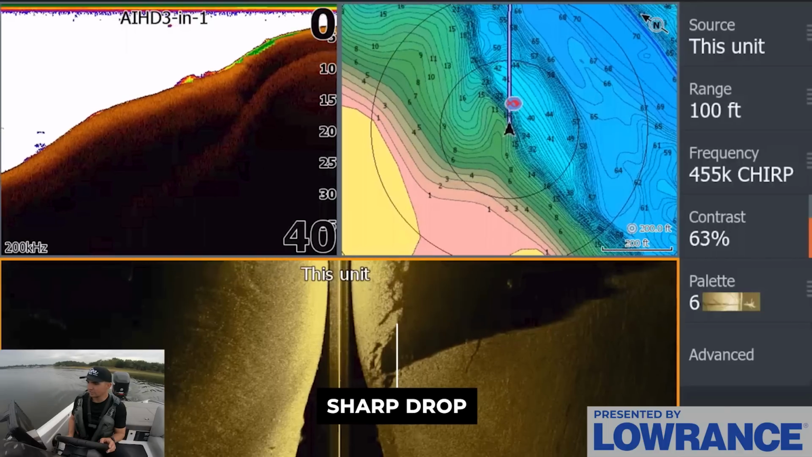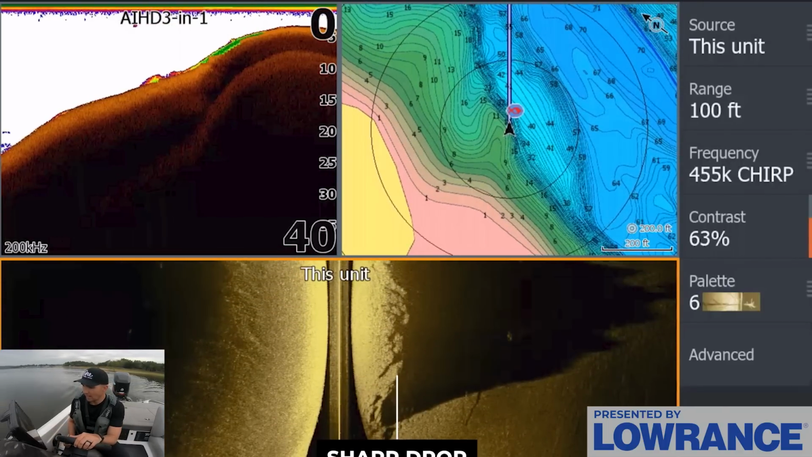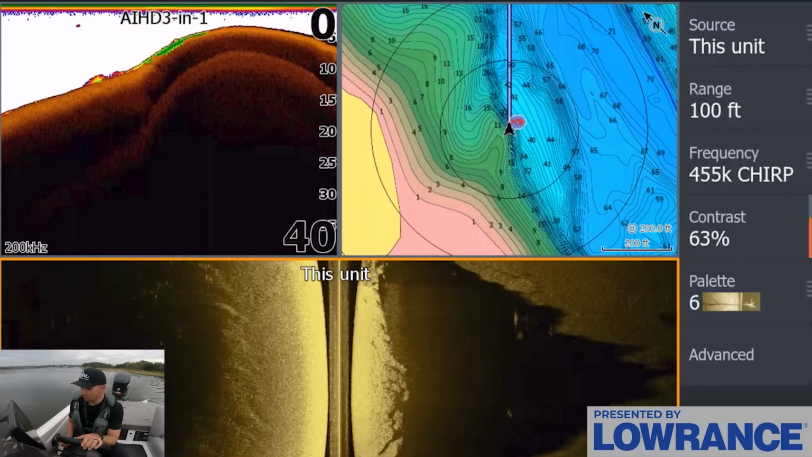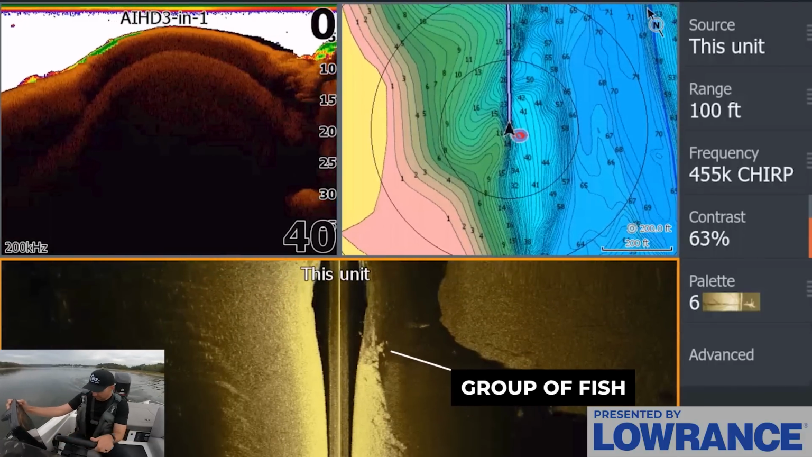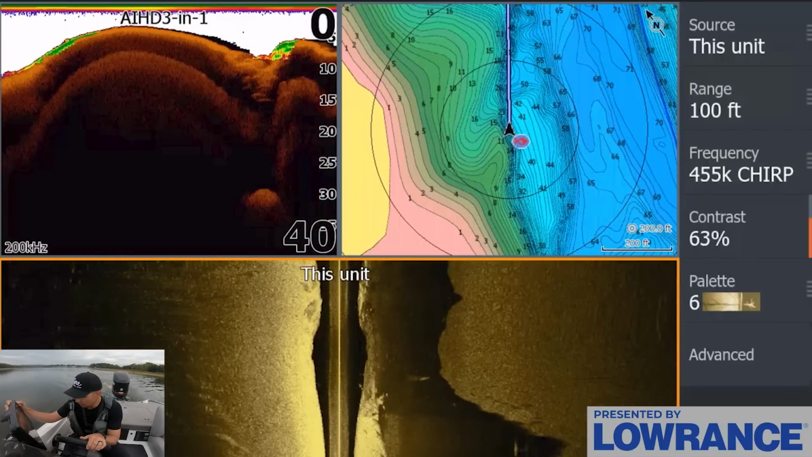So I like starting on these really flat spots, especially early in the morning, to see if there's some fish maybe setting up on this little flat. Maybe we can find a little group of them. Doesn't look like we really are seeing much on this right now. Maybe actually a few fish just popped right there on that side scan, which is really interesting. We just barely caught them. I will show you that in a second. I'm going to keep graphing here for a second.